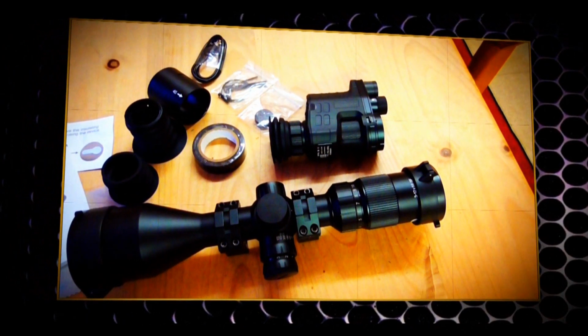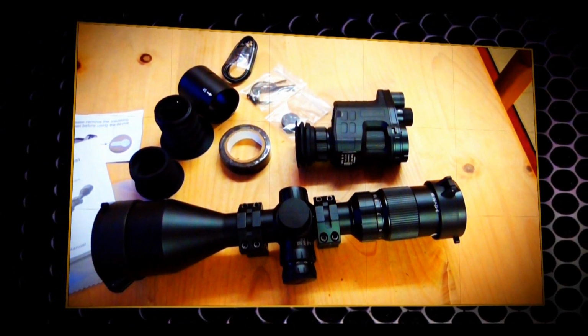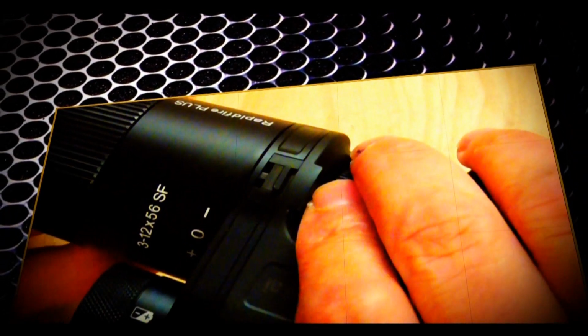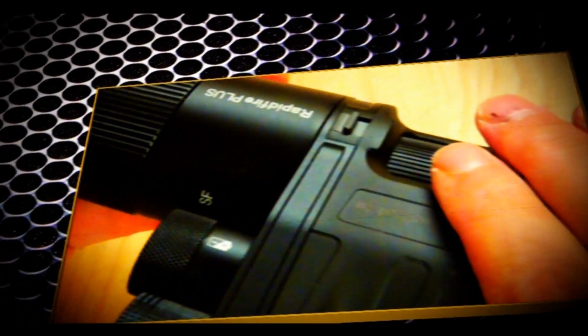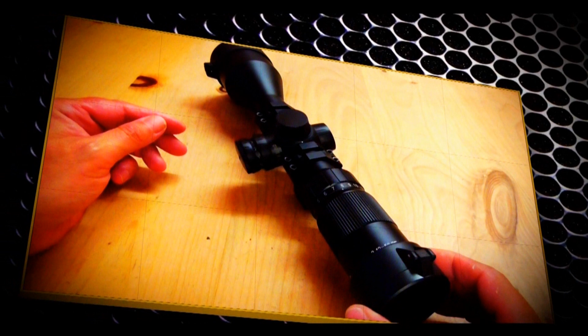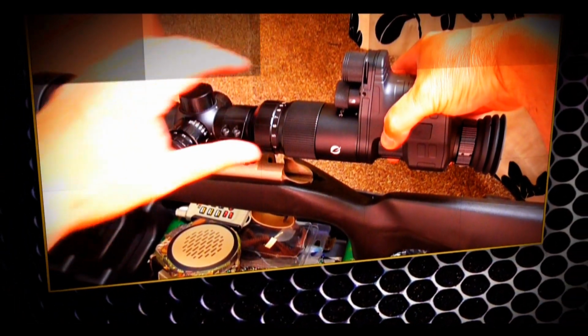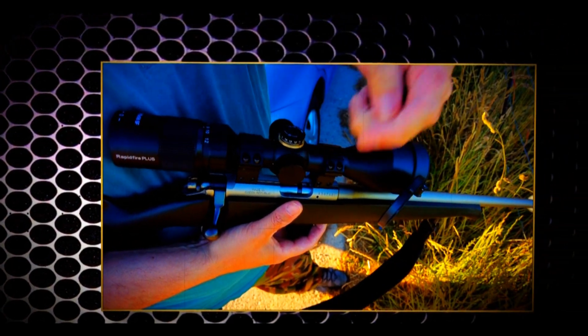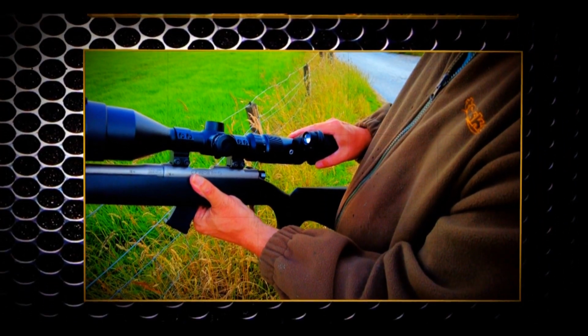Okay, first night with the Commander NV100 Plus. Now the Rapidfire Plus rifle scope performed excellent. The Commander aligned straight onto the scope, no fuss, clear reticle, especially on low magnification. On this Rapidfire you do get a wide field of view, even using the 16mm Commander NV100. It's easy to dial in your distances with the side focus. So yeah, a nice, compact, well-made scope.